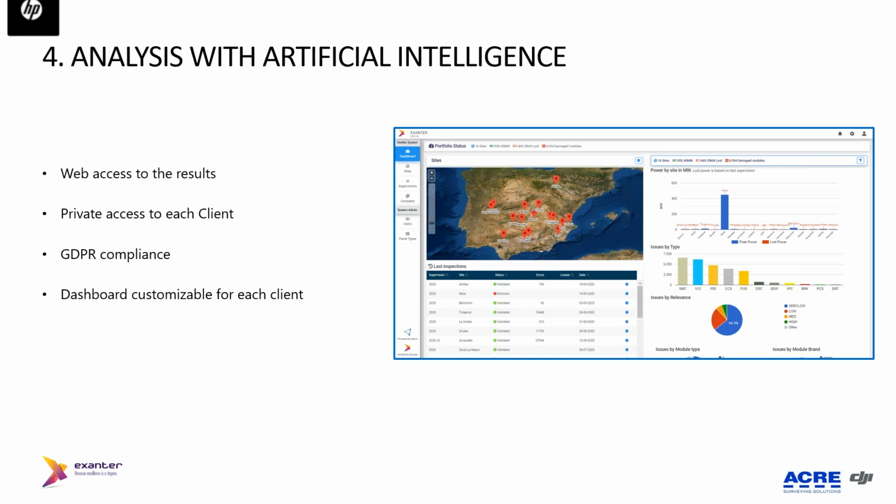Then any other client that uses our e-solar platform will get the advantage of this client that has trained this machine. So at the end, you are not only using a software, you are using a software and getting advantage of many other people that are using this software. I think that is really important.